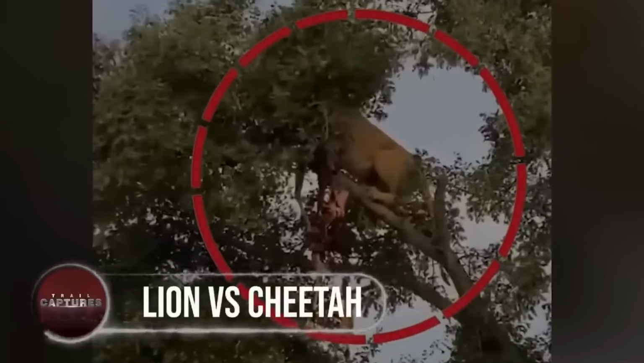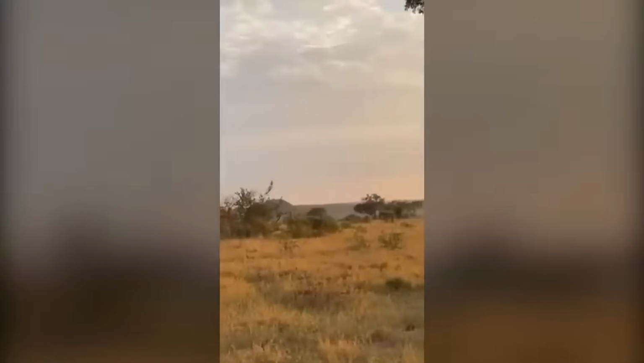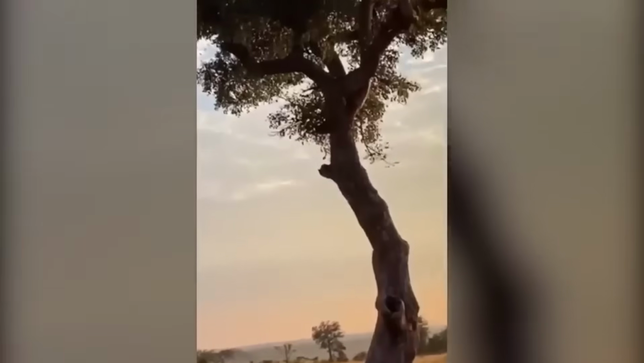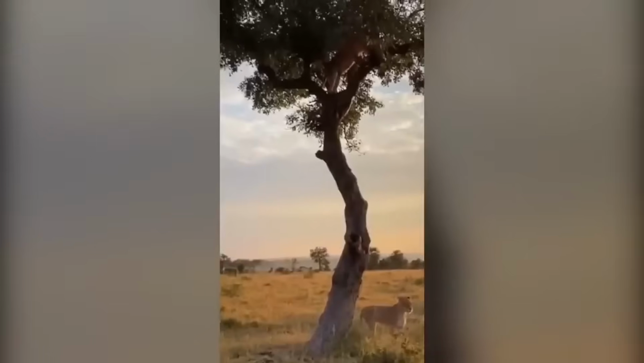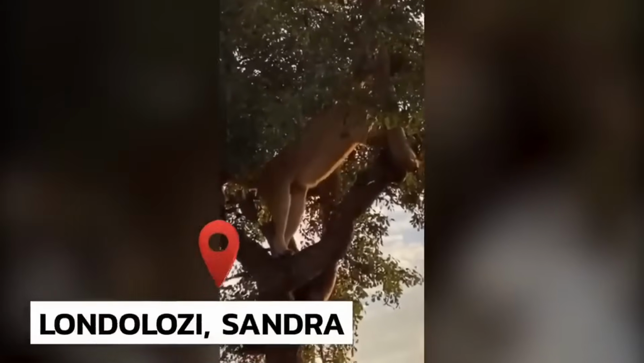Lion versus leopard. Smelling the meat, this pride of lions came searching for it through the safari, but found it up on the tree with a leopard in charge of it and feasting on it in front of them. It was captured in Londolozi, South Africa by a group of explorers.